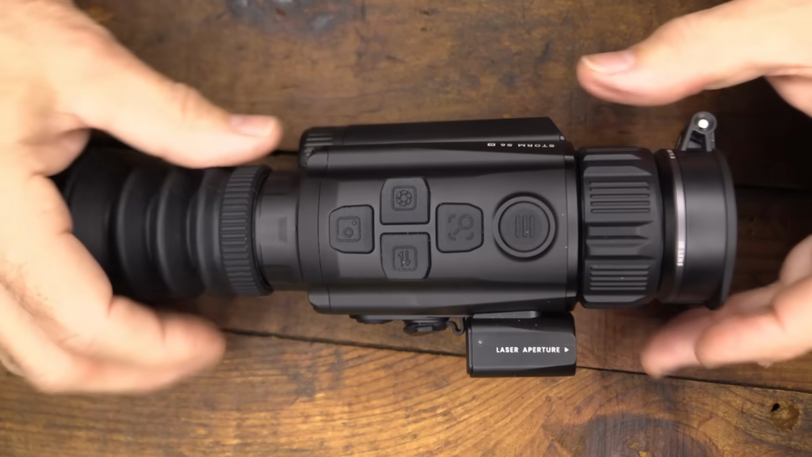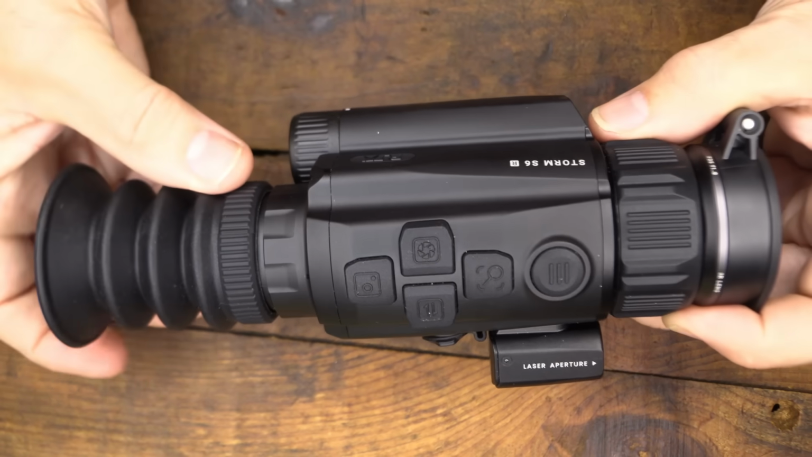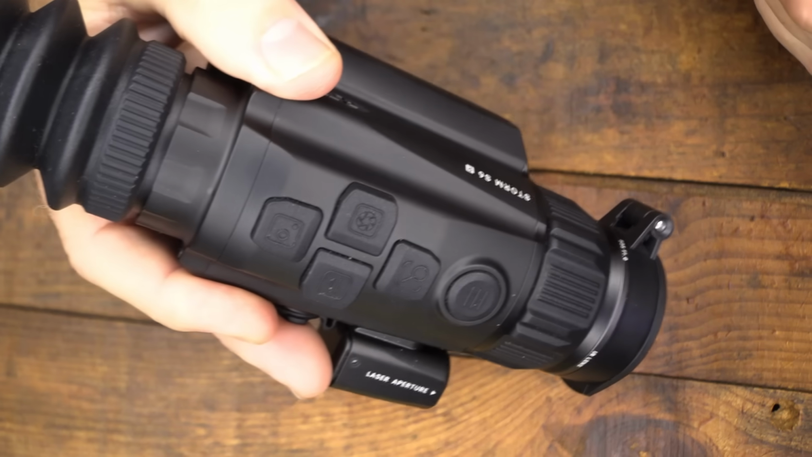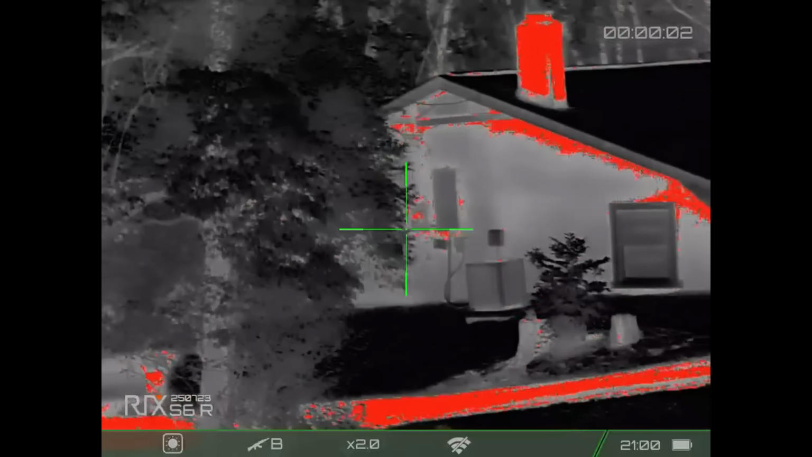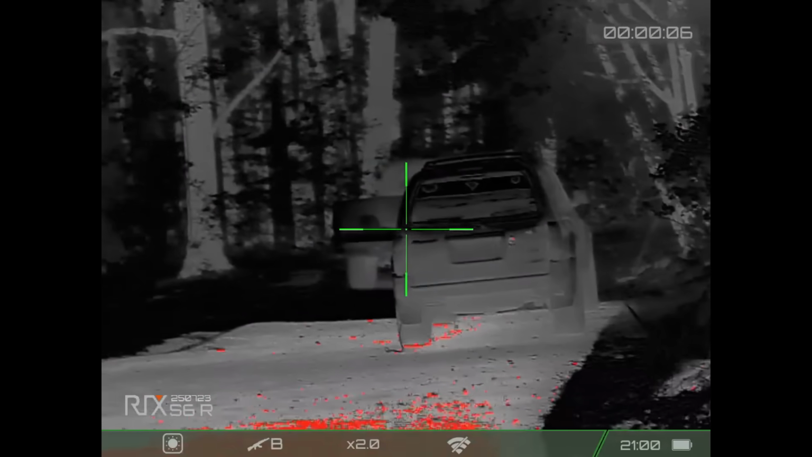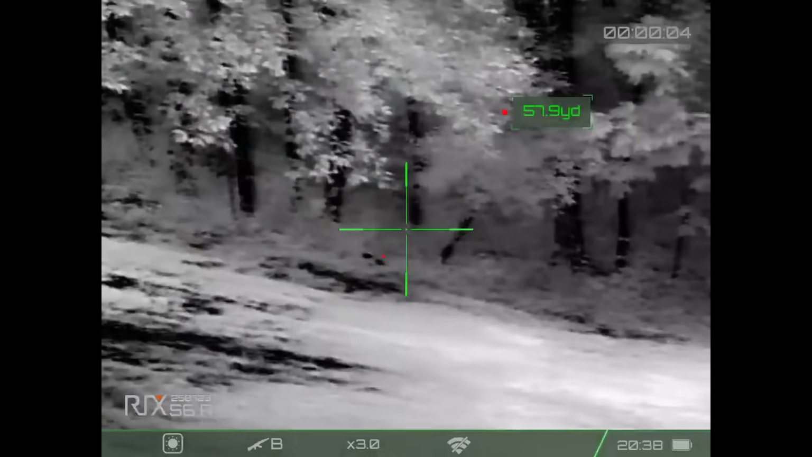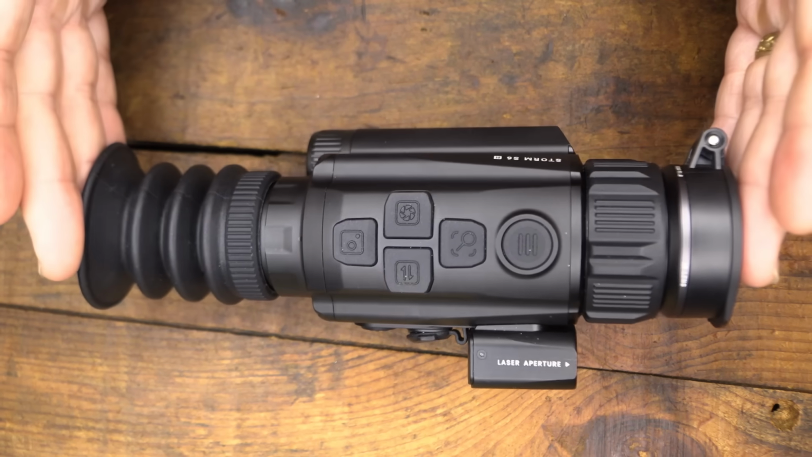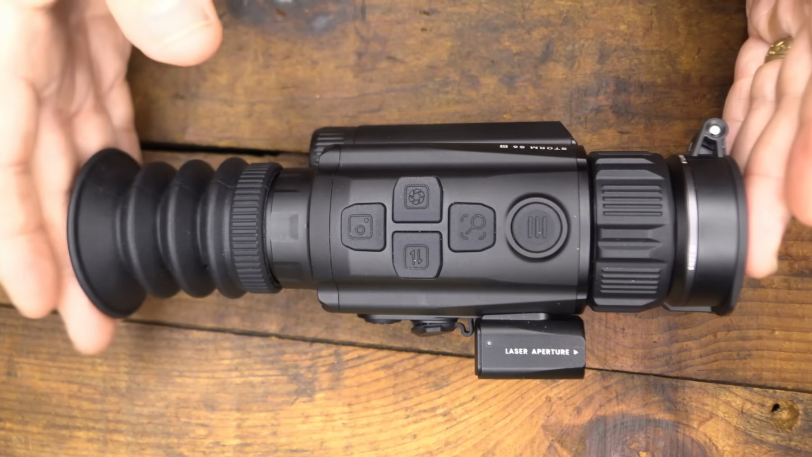Now, because of its size, again, weighing about 1 pound, it's not only a great optic on your rifle, but it's also a great monocular. And so I can use this, don't want to point my rifle at anybody, or if I just need to go out and do some surveillance, or I'm scouting out a certain area for deer or hogs or whatever I'm looking for. It's only 8 inches in total length with the eye cup.